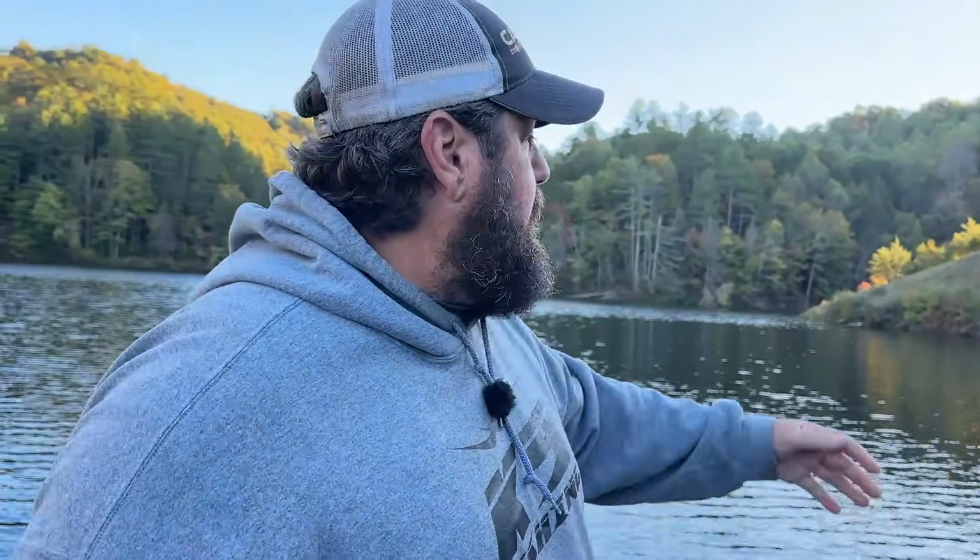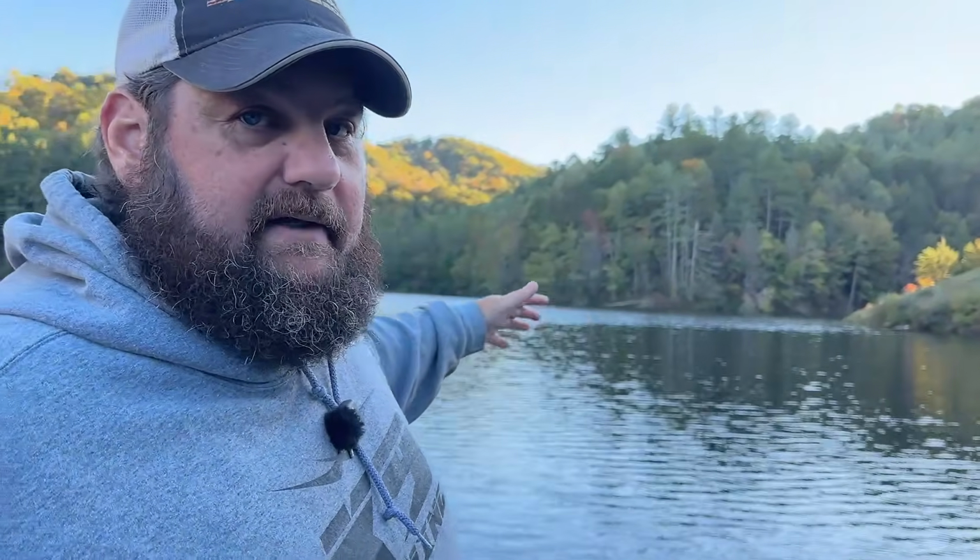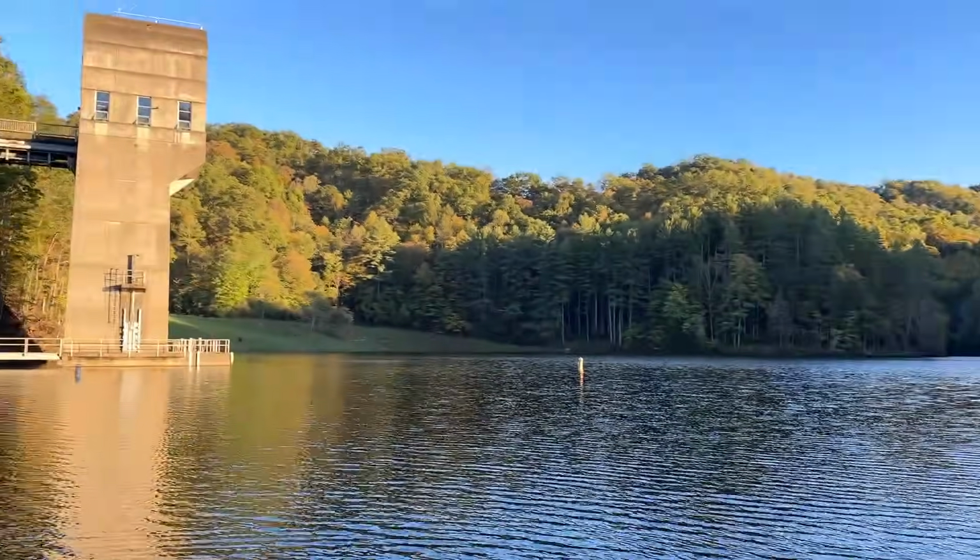But what's happening is those bass will move down, all the way down here around this point, and they'll move down here by this dam. Mike, if you'll show them that. And this is where a lot of those bass are gonna winter. But now there's still a lot of bass up the lake and up in those creeks. And by the time these bass get down here and kind of stop feeding, now you go up the creeks, you start finding those shad.